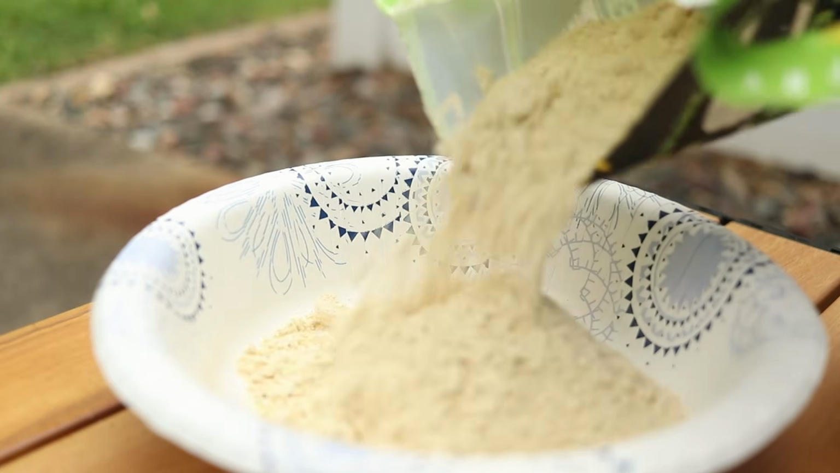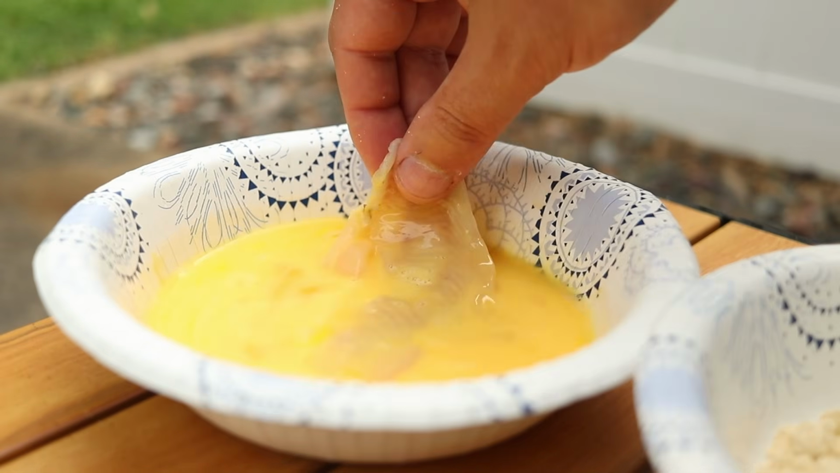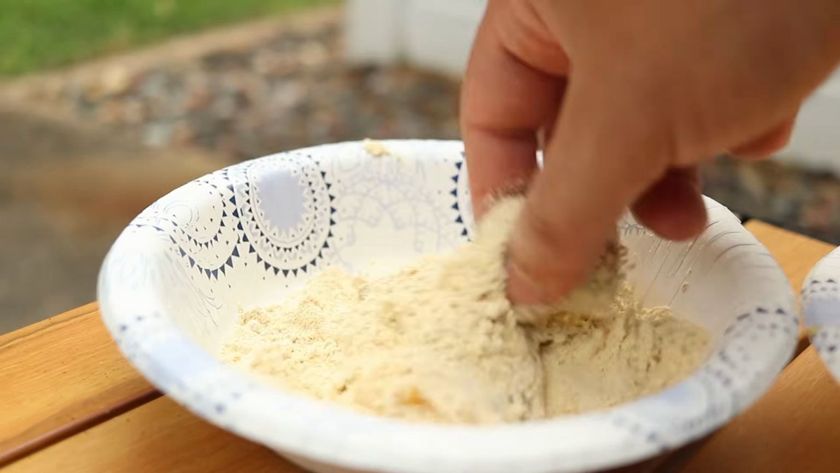Put some batter seasoning in one bowl, and do an egg wash in the other bowl. Make sure you coat both sides so that the batter sticks really nice. And then double up on that batter. Make sure those fillets get extra crispy and golden.